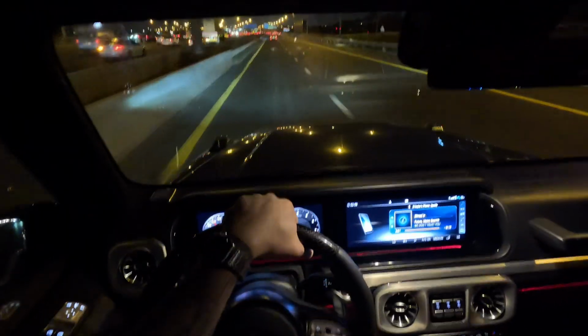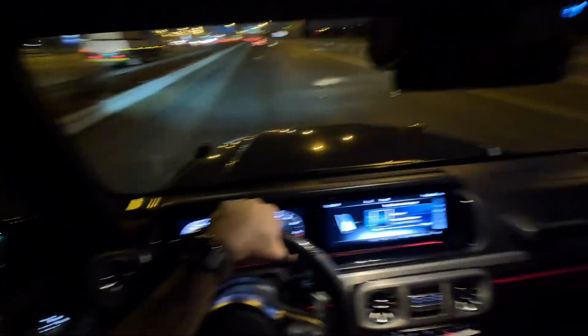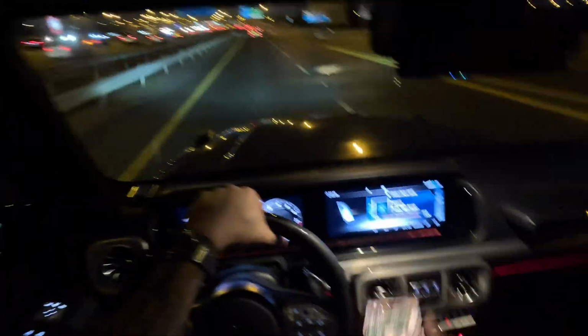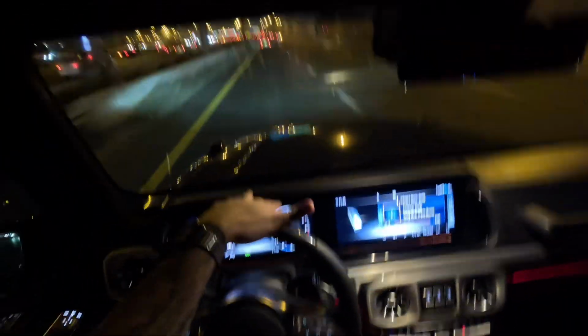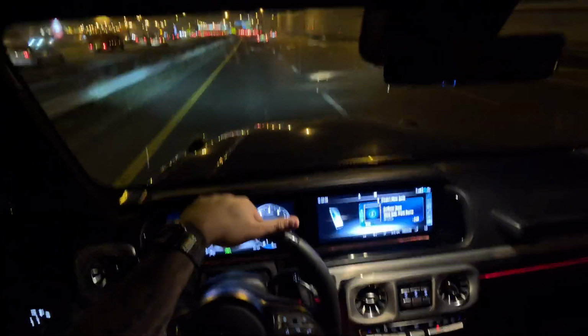For example, Volkswagen Group bought Lamborghini, and so you have some of those Audi, Volkswagen features inside the Lambo. It's not perfect, but at least you have some of those features, whereas McLaren and Ferrari are independent. You're not gonna have all those features. So something like this G-Class, you're gonna have a lot of those features.